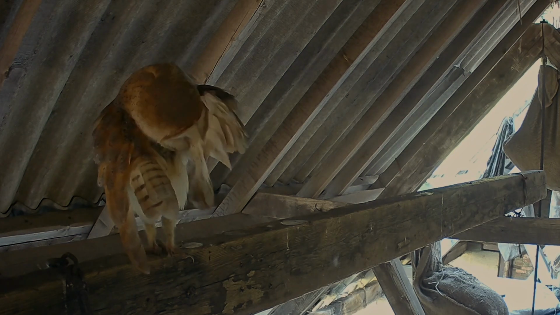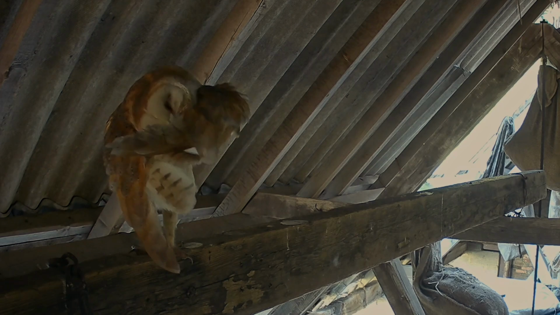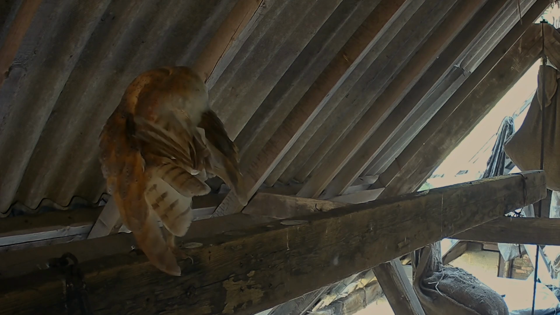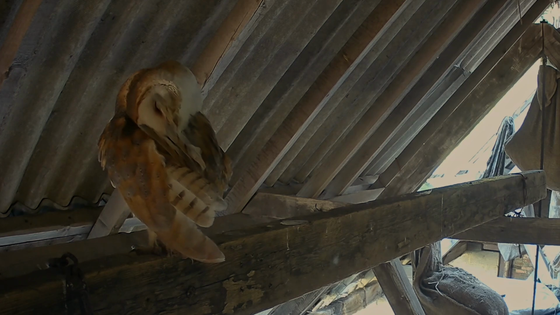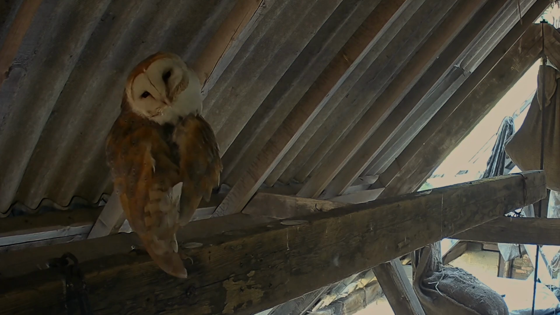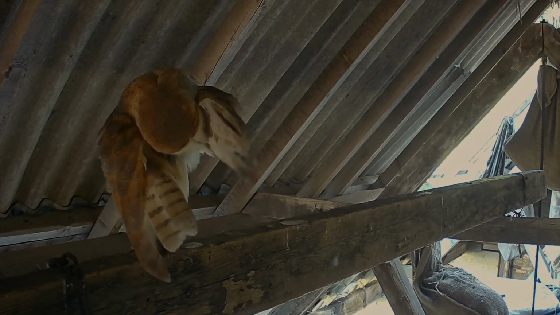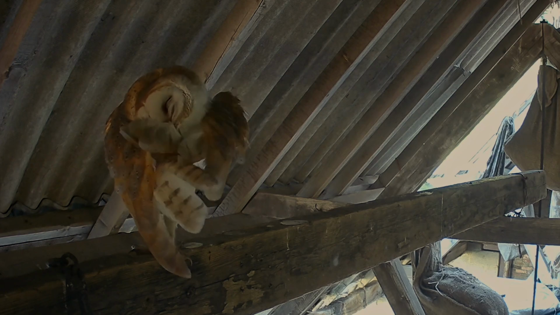Maintaining its feathers in a functional and healthy condition is so important, allowing it to hunt effectively. The fringed comb-like structure of their flight feathers breaks up the sound of the air flowing over their wings, making their flight almost silent, and the softness of these feathers muffles the sound of their wings flapping, allowing them to hunt in almost complete silence.